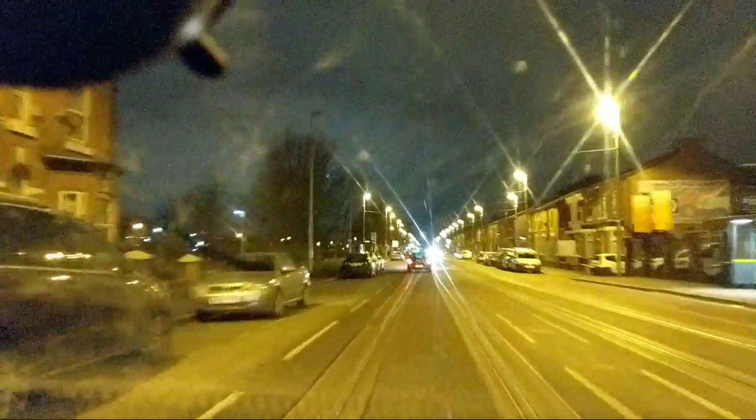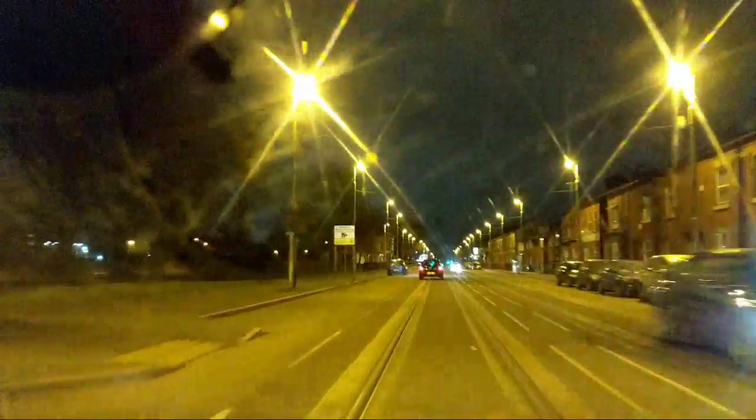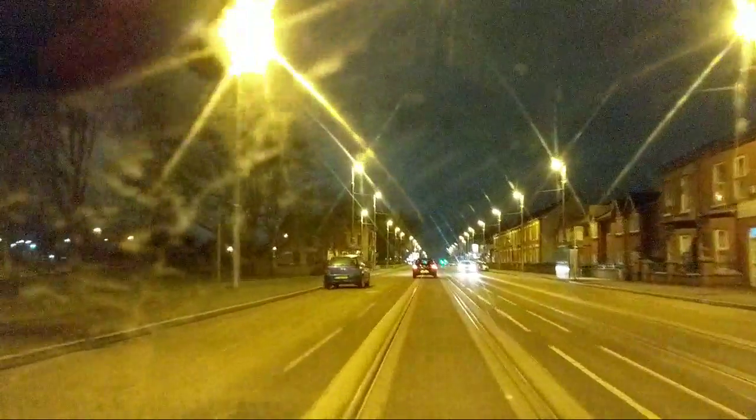So we're now following the vehicle in front. I don't like driving on these tram lines. It's really, really weird. Literally, the steering has been taken from me. I'm like fighting to get the steering.